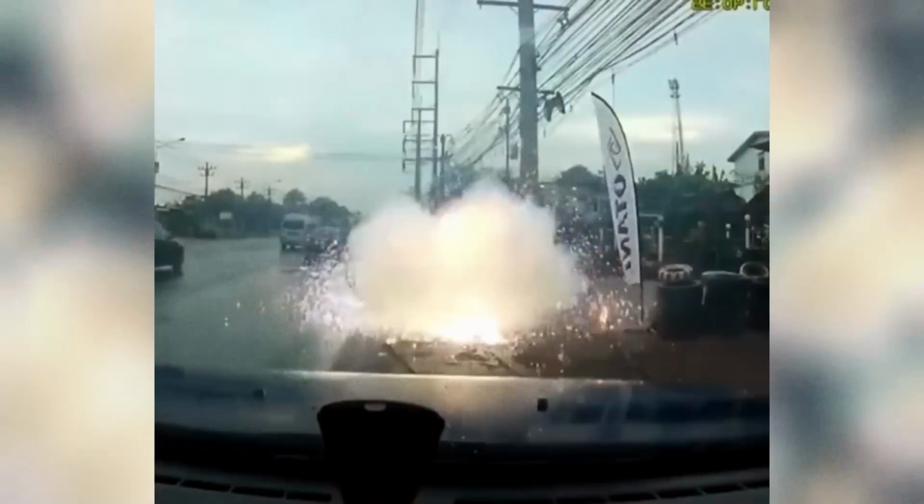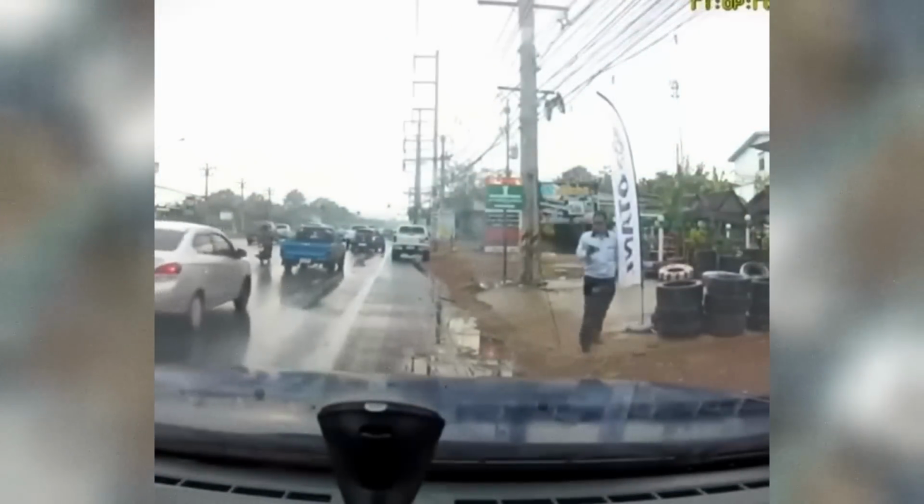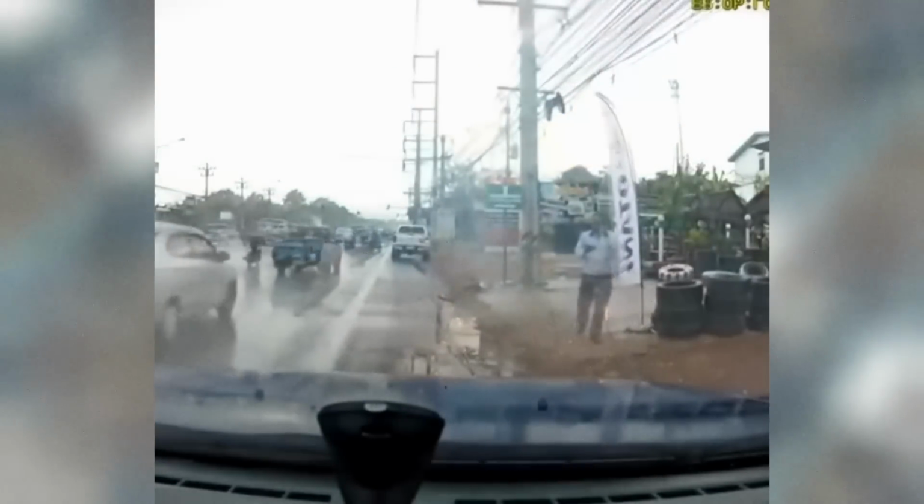In a later interview, Mana revealed that the explosion was caused by an electrical fault due to overheating, and it had actually melted through some nearby wires. At the time of the incident, the city had experienced heavy rain, which only made things worse.